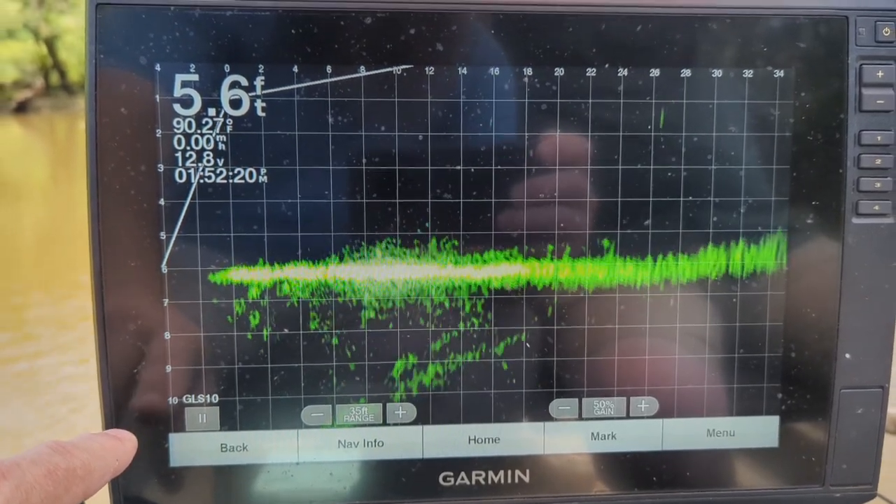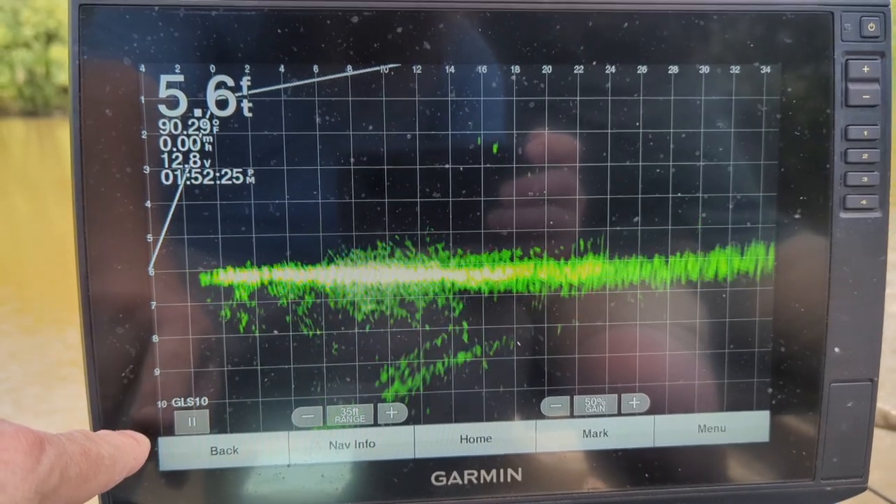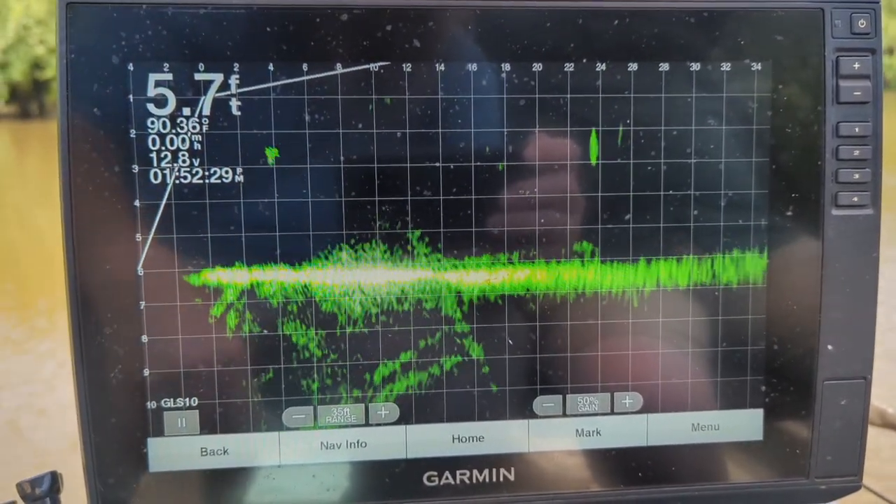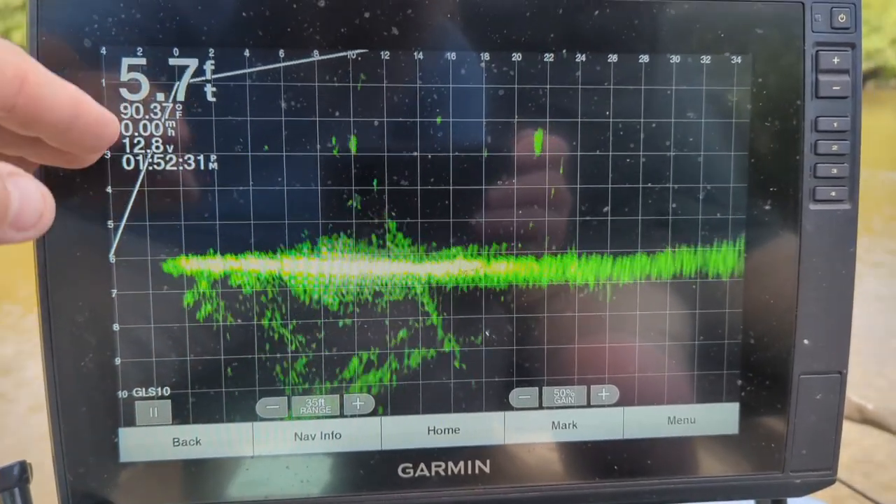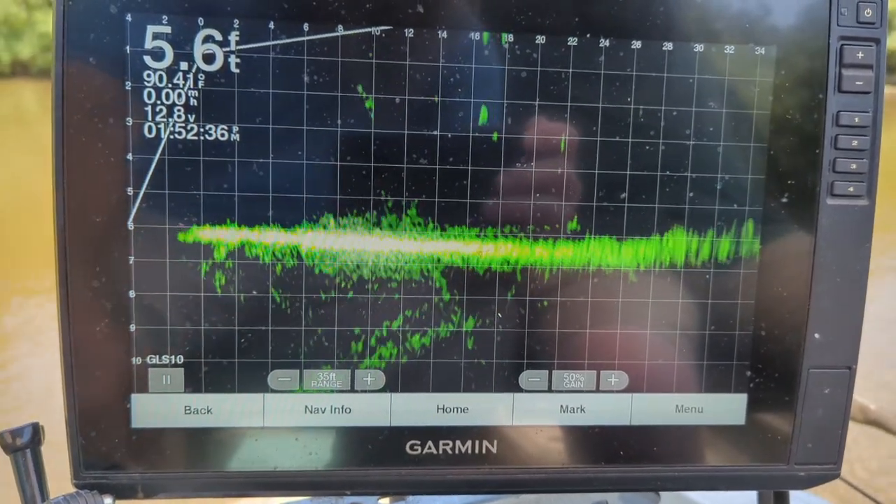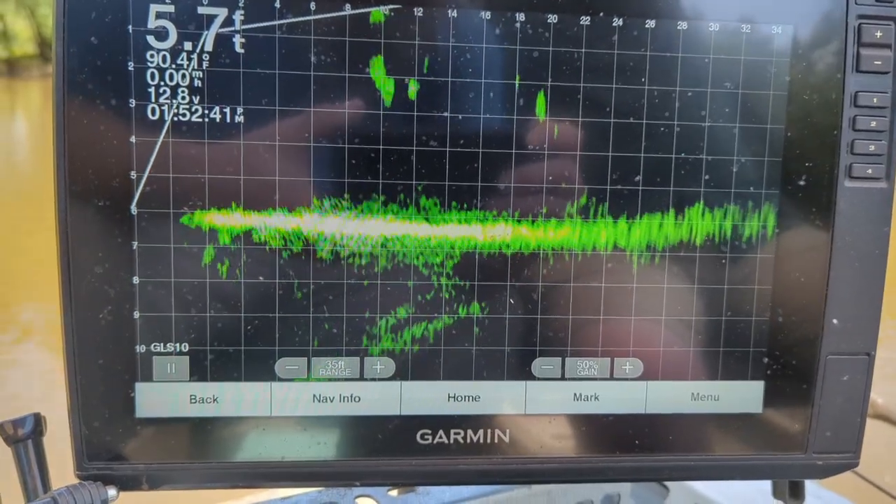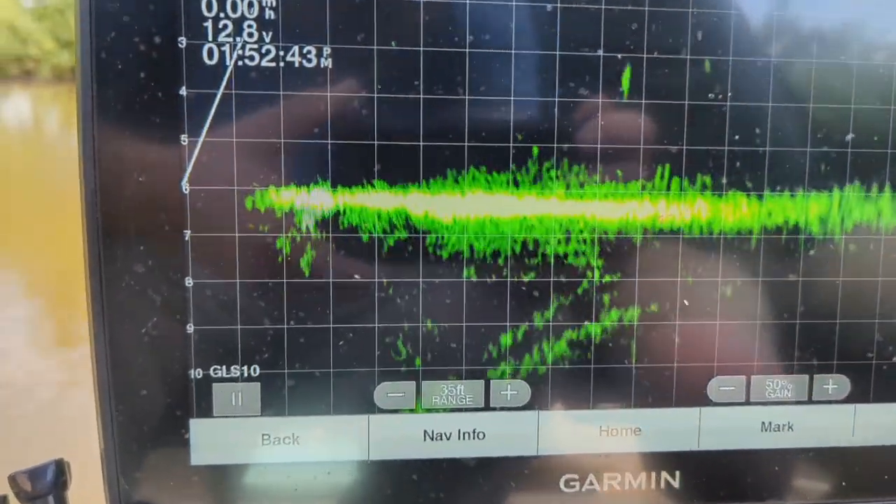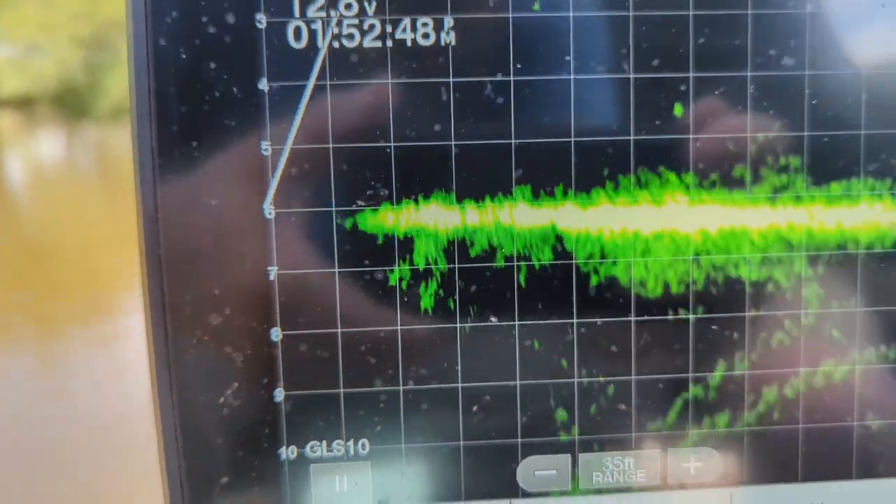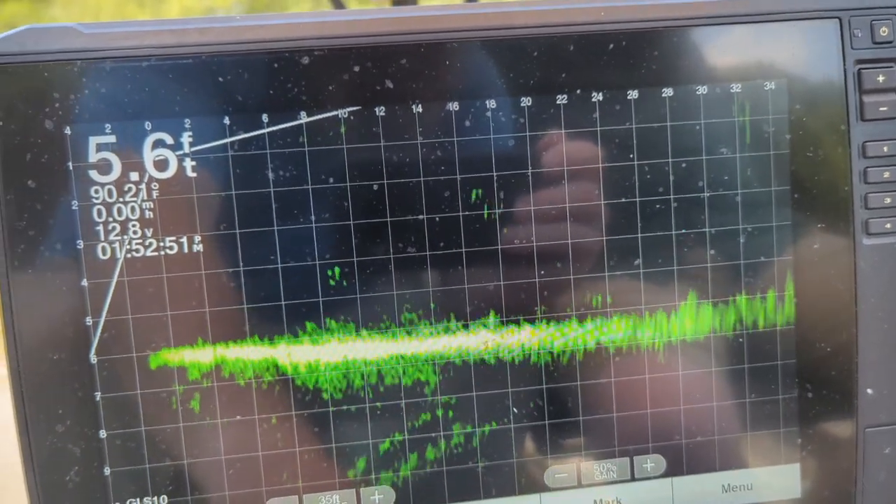Down here, to help see our jig in this muddy water and stuff, we'll run this about 10 or 12 foot. So we're looking at about the upper half of the screen. I don't like it any smaller than that, so we run it down to about 10 or 12 foot of water. And this is basically the only place that we do this, because you can see right here, we're fishing in like 6 foot of water right here. We've got it spot locked right now. But I'll go over our settings and show you what we had today.